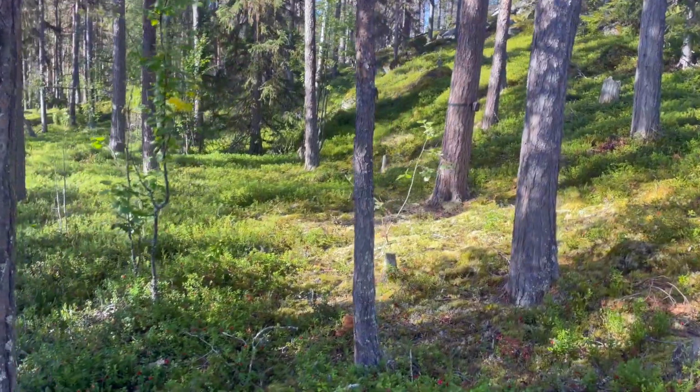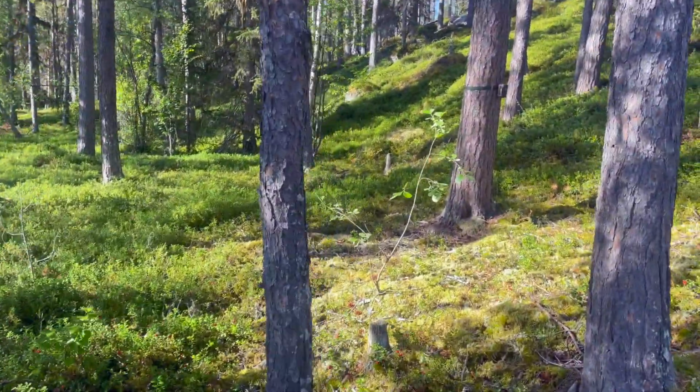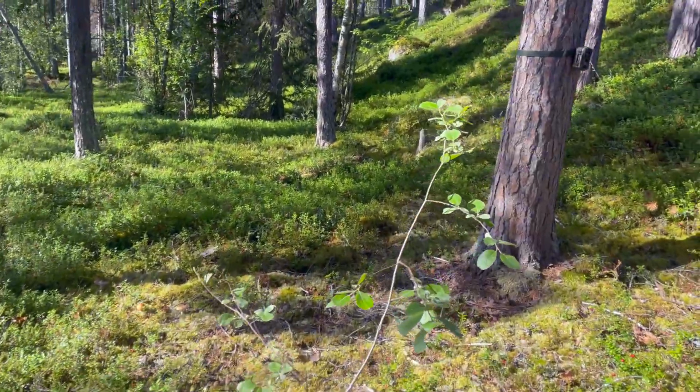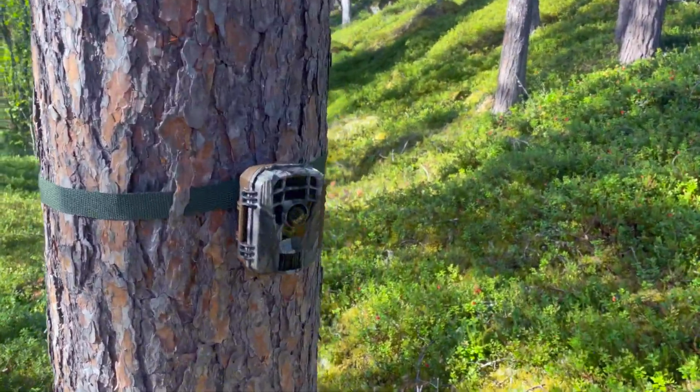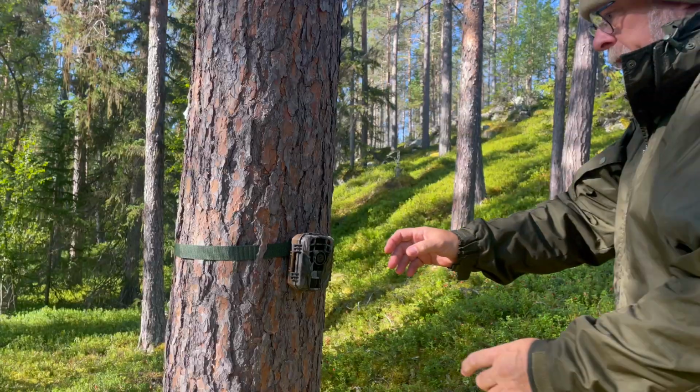Right, in the woods here, I think. Always very excited to see if anything's been caught, so let's open this one up and check it out.